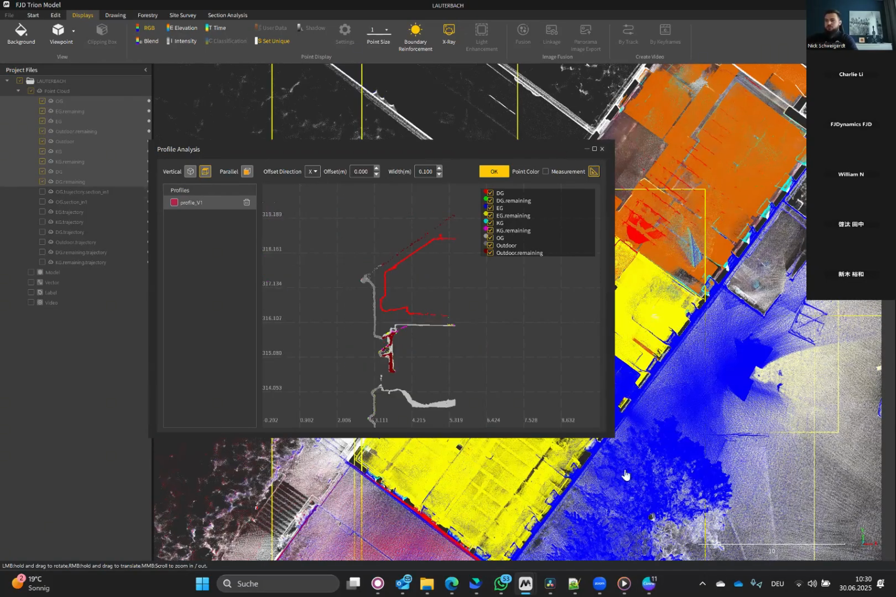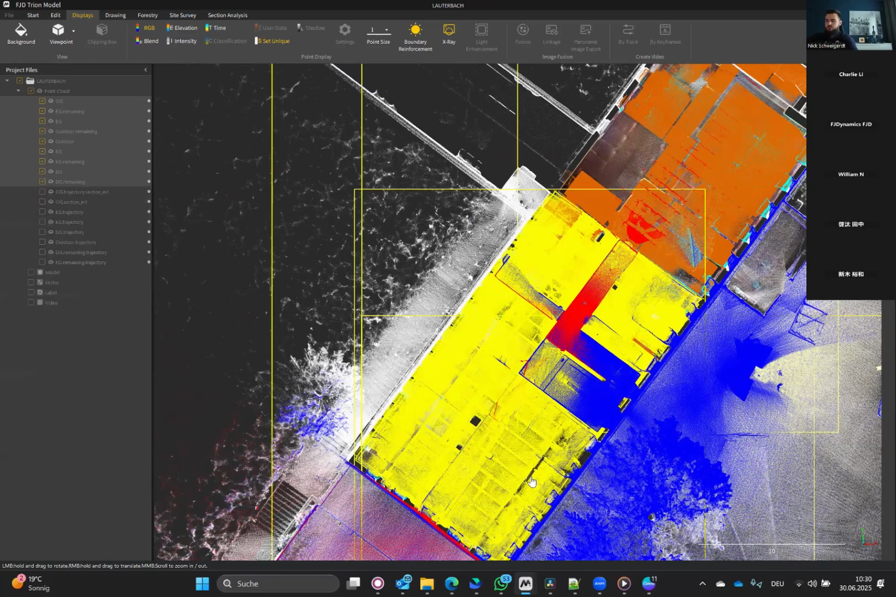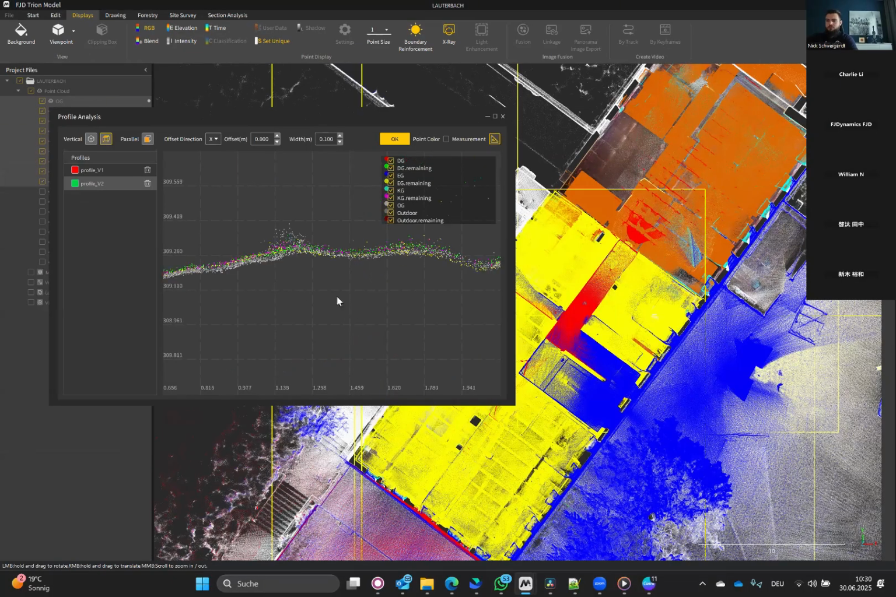Let's try maybe another section, maybe here. Yeah, let's try this one. And it looks good as well.